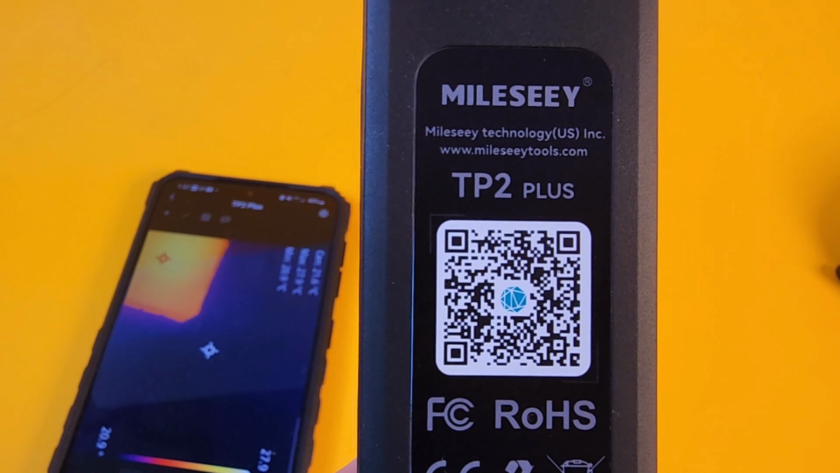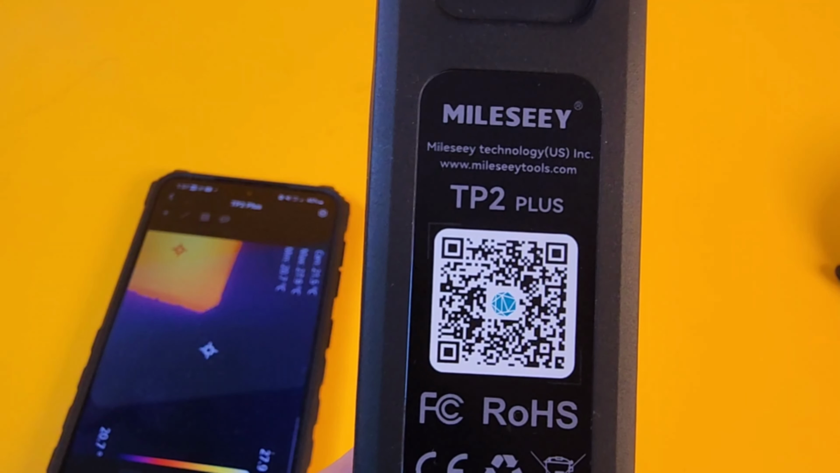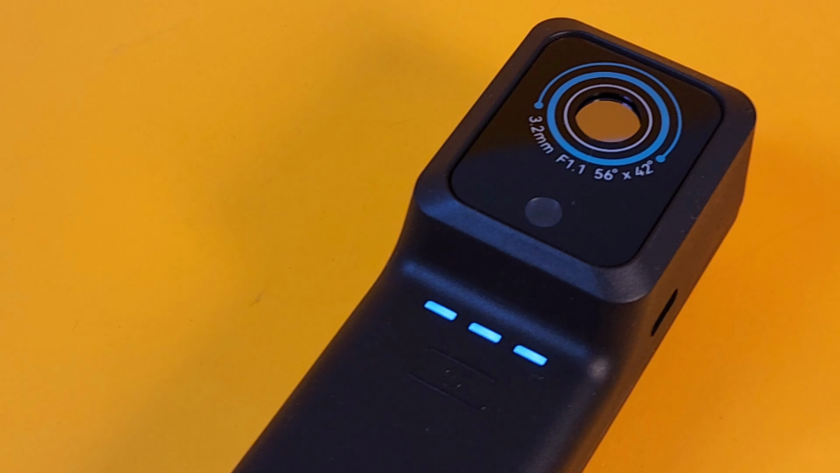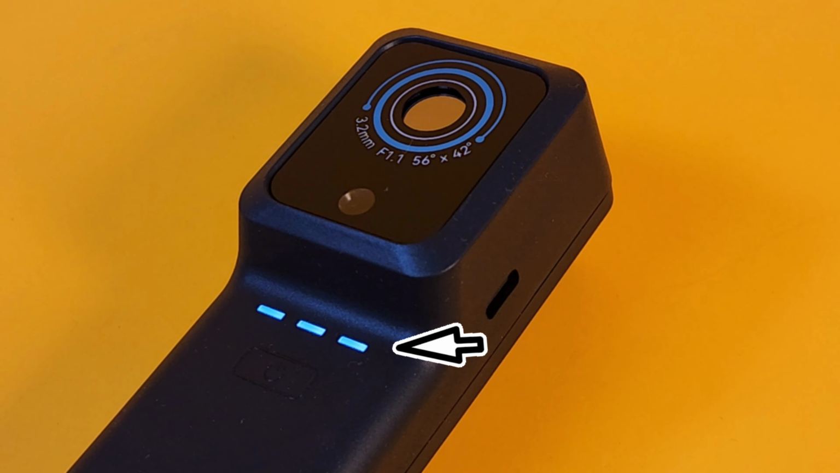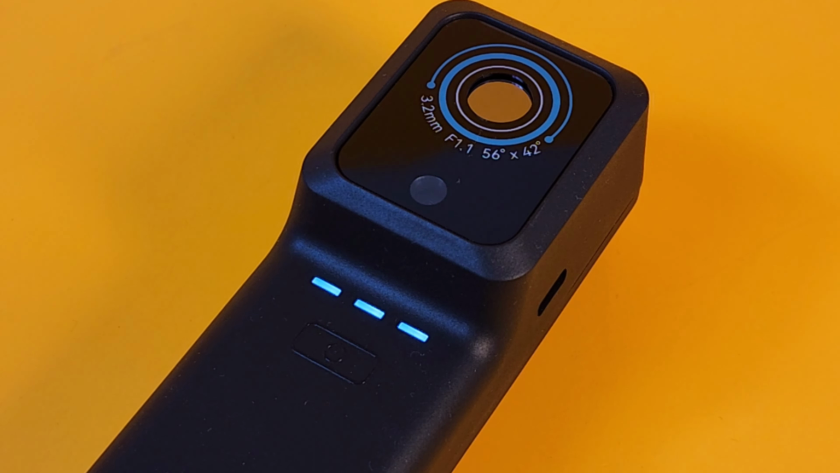Also, you can scan that QR code on the back of your TP2 Plus for more information, download user manuals, and of course, get the software. The LEDs across the board here indicate we have a full battery charge. As it slowly loses its charge, you'll see that 3 go down to 2, then to 1, and then it's time to plug it in.